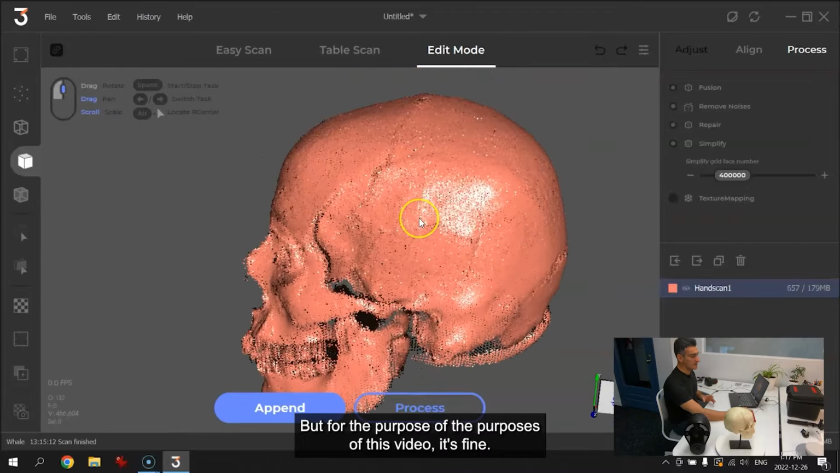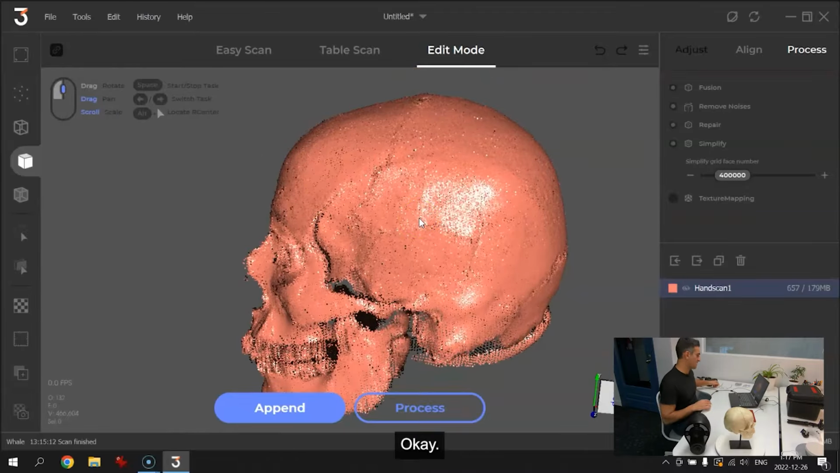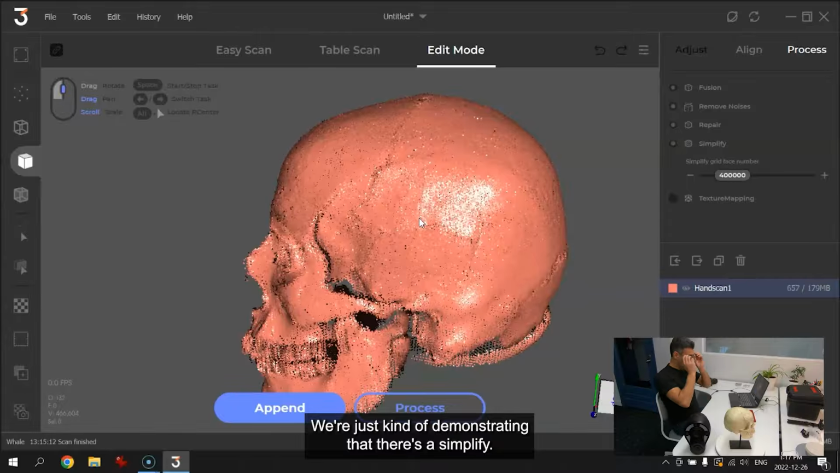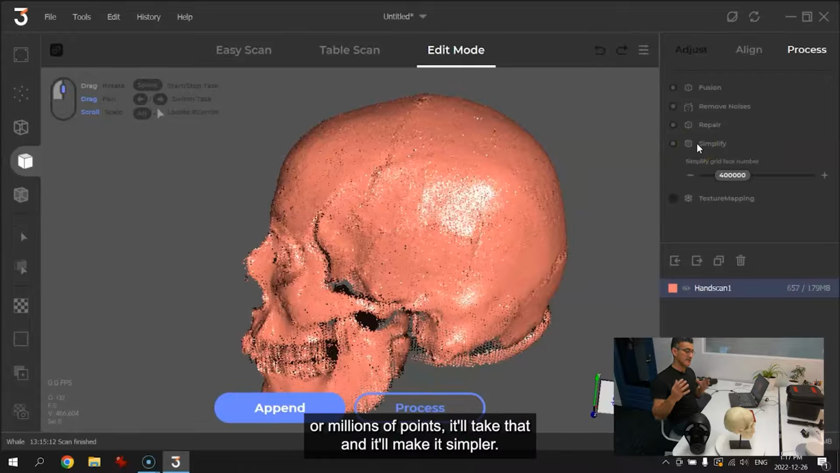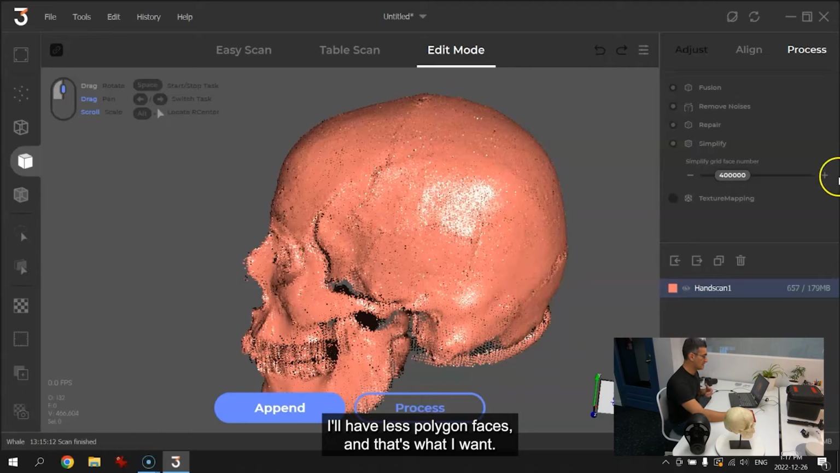But for the purposes of this video, that's fine. We're just kind of demonstrating that. There's simplify. So simplify will take, if I have hundreds of thousands or millions of points, it'll take that and make it simpler. It'll reduce it to a smaller model size. I'll have less polygon faces, and that's what I want. I'll leave it at 40,000 for now.